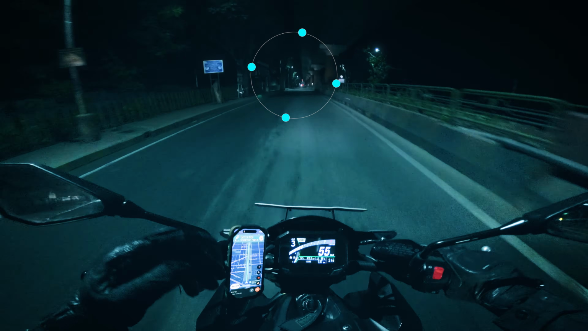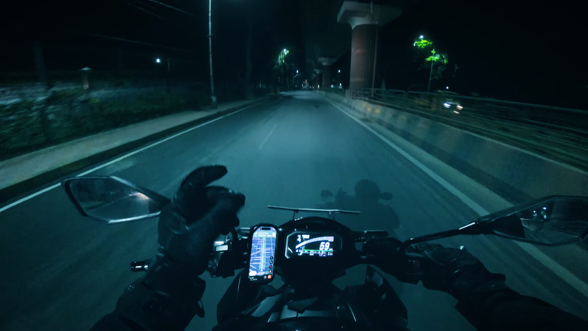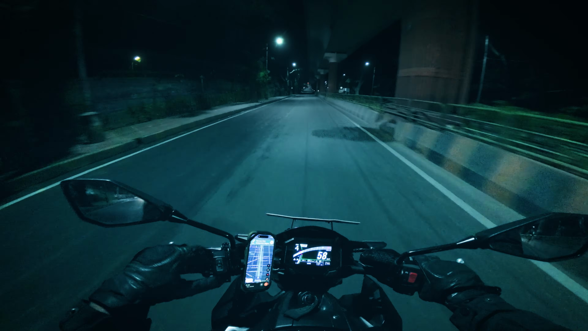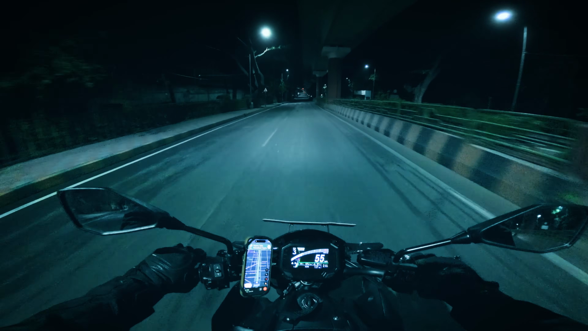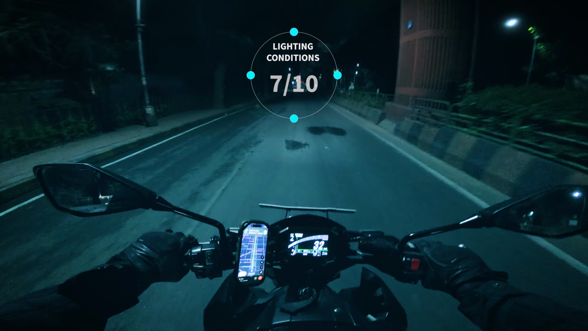I think as far as lighting is concerned, there are no markings on the road and all those things, and there are no reflectors on the road, okay? But it's pretty lit. It's pretty well lit. So from that perspective, I would probably give this a 7 on 10.